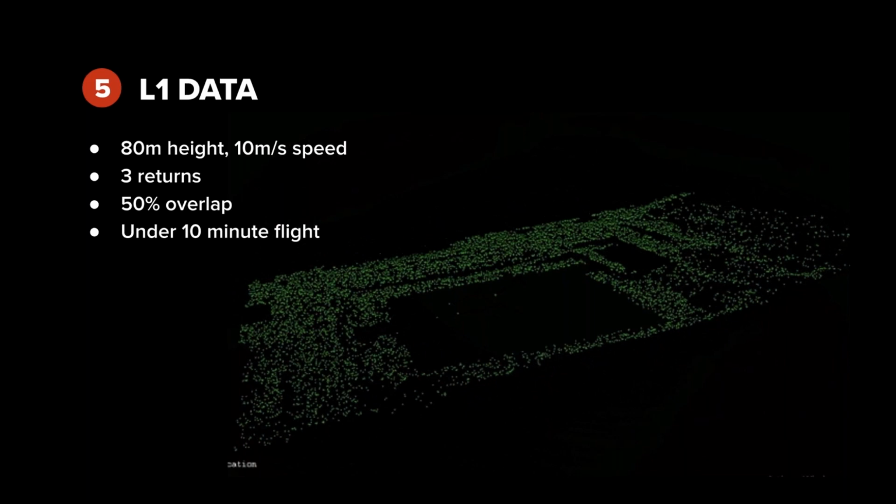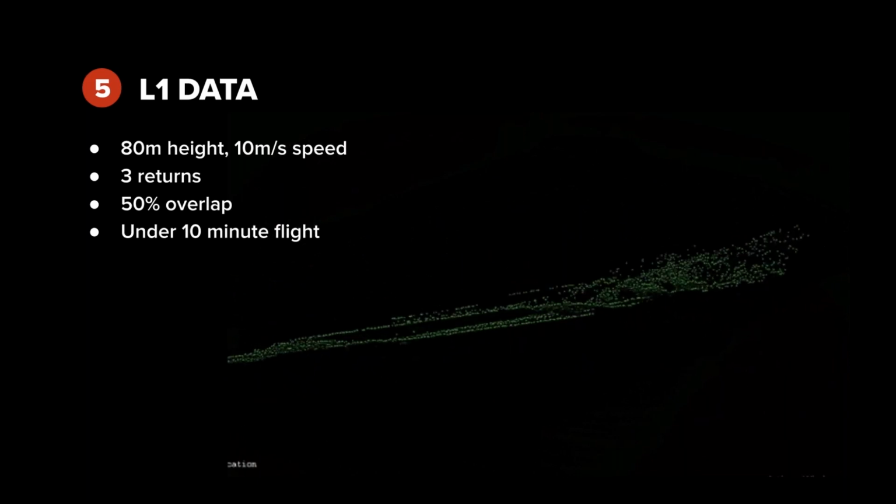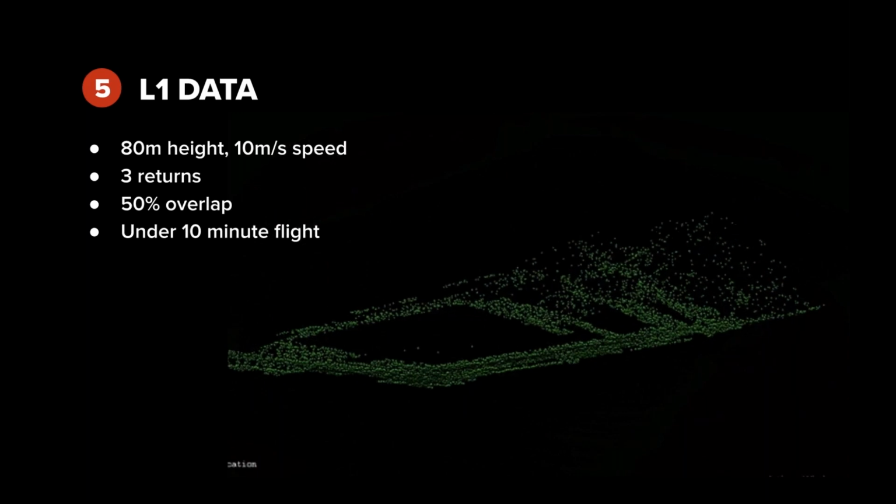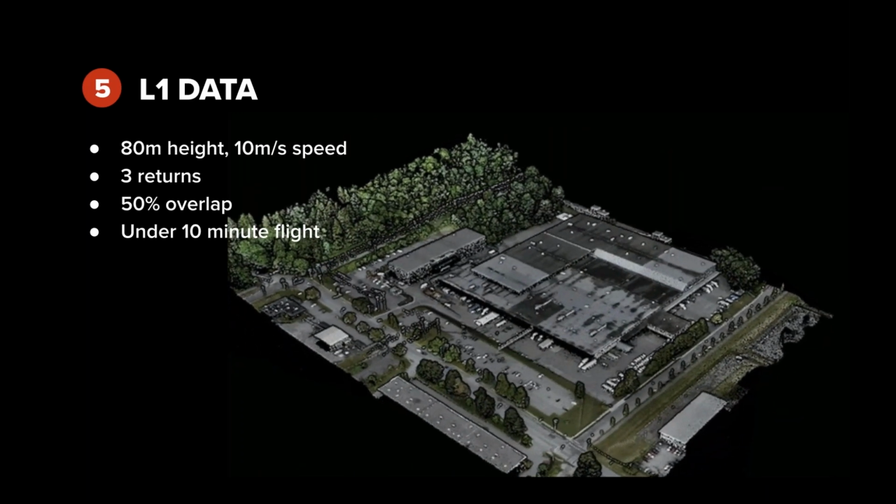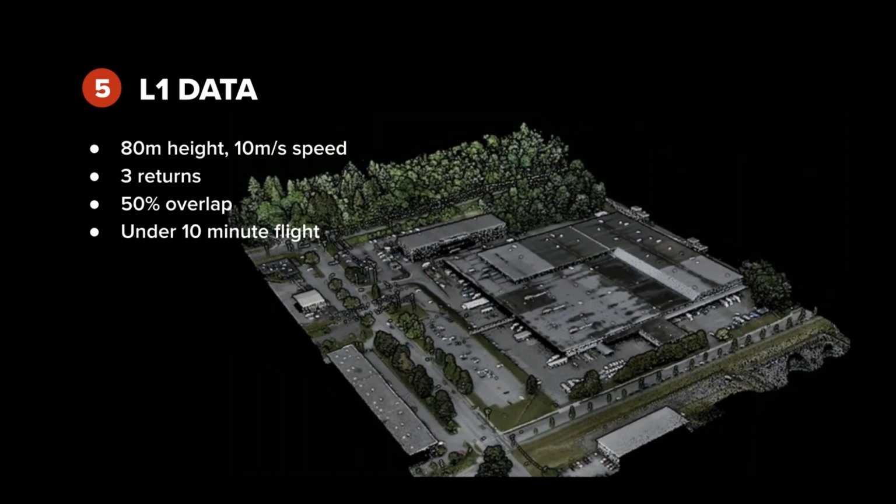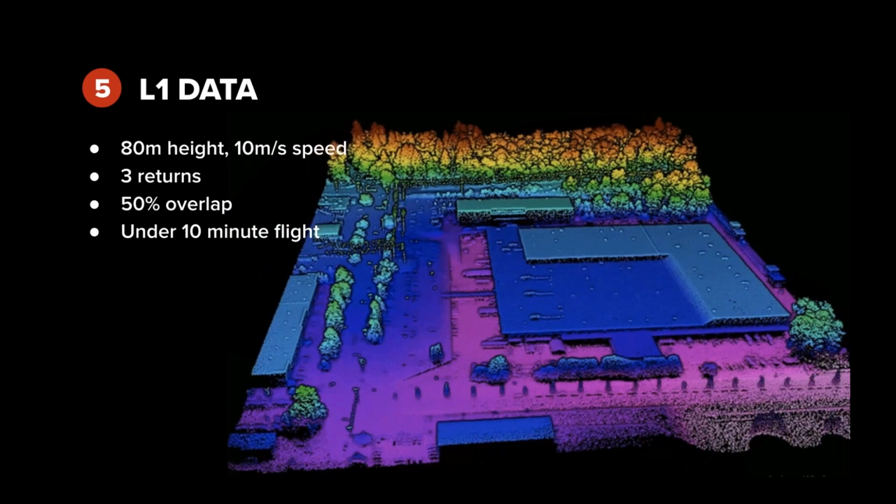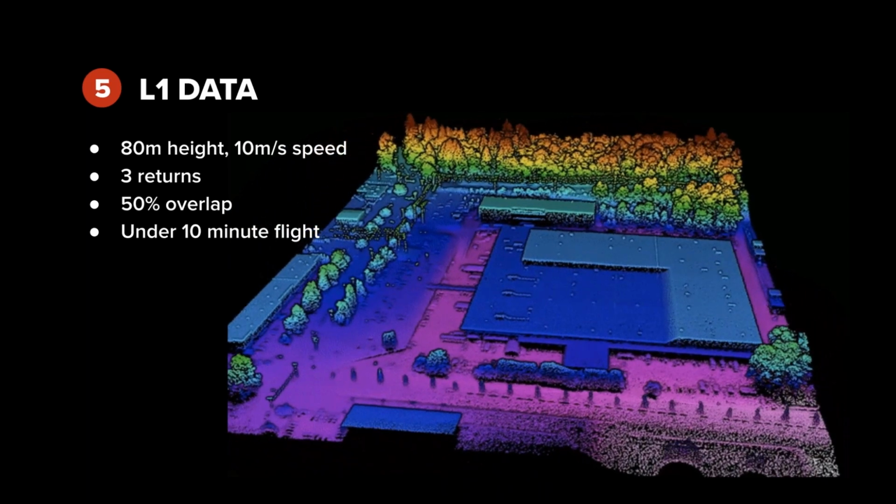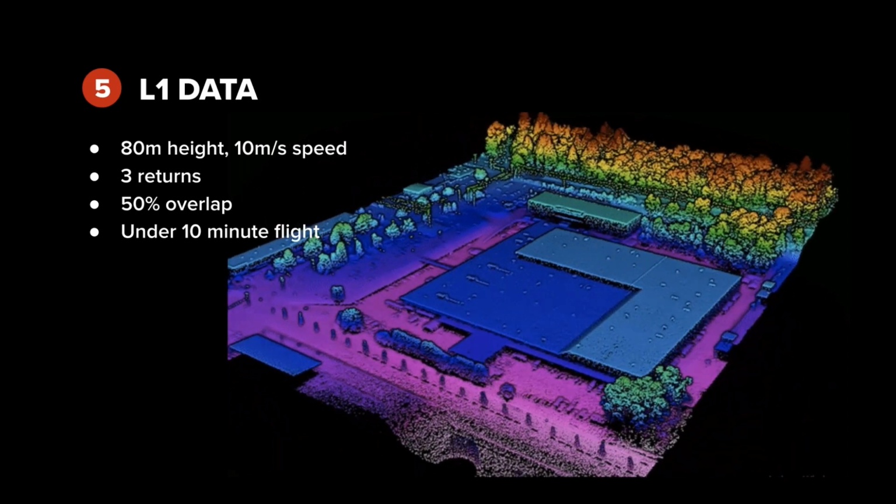So the parameters we used, we basically flew a 45-acre mission in 5 to 10 minutes, set at 80 meters elevation and flying at 10 meters per second with about 500-meter long lines. Now we had 3 returns set on this particular mission, but you can select just 1 return.